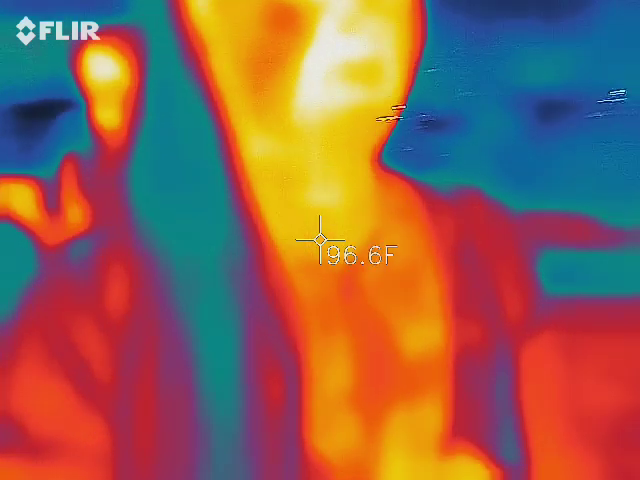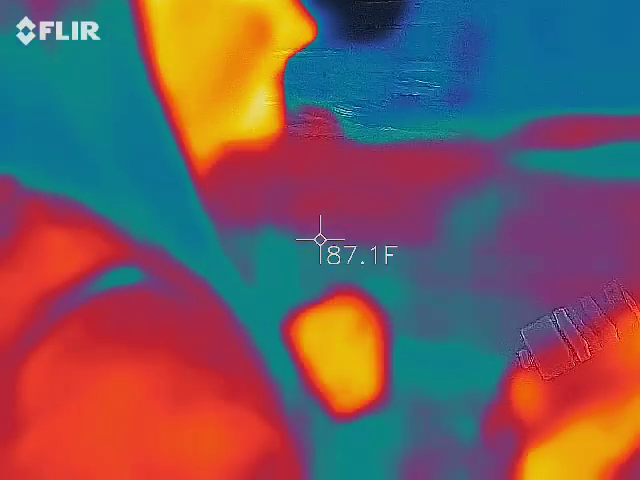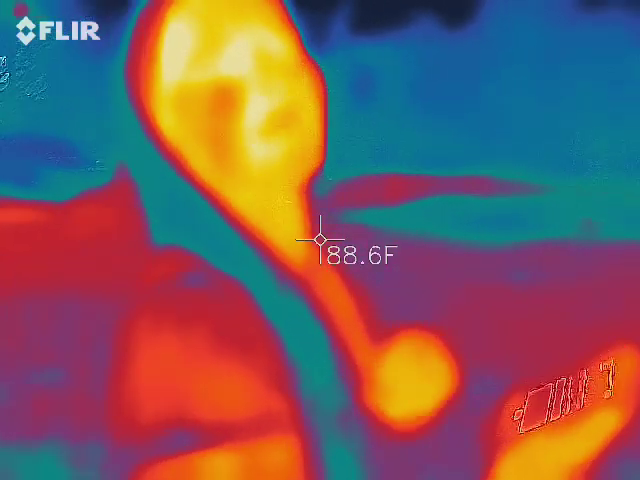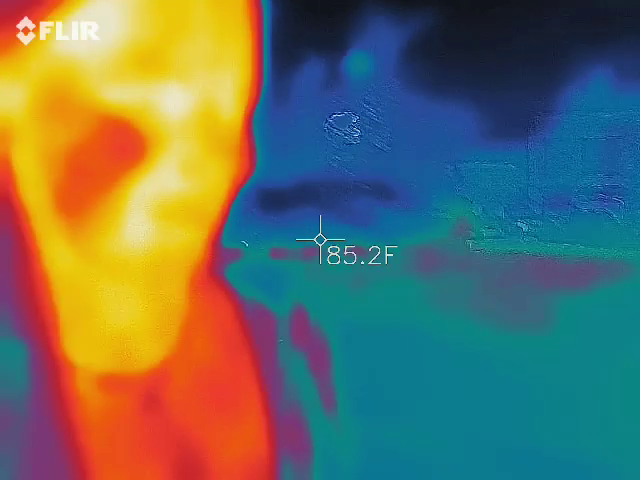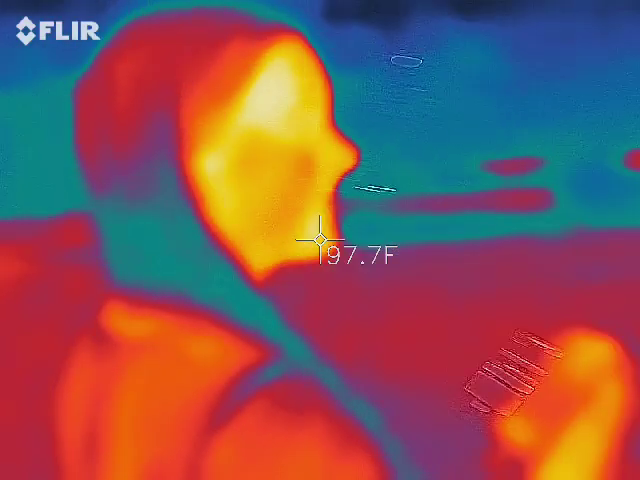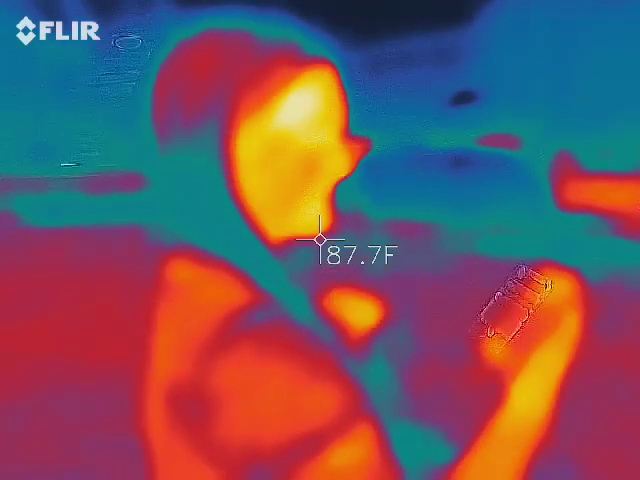You want to keep me in the shot so you can get your thermal image? What's your EMF reading right now? 0. We'll find a hot spot so she knows where to ask questions. Anything you want to ask Eliza? I believe so. Awesome.